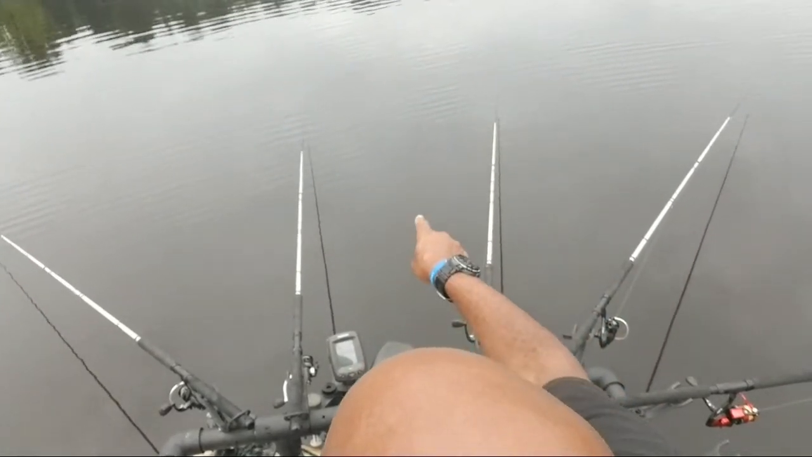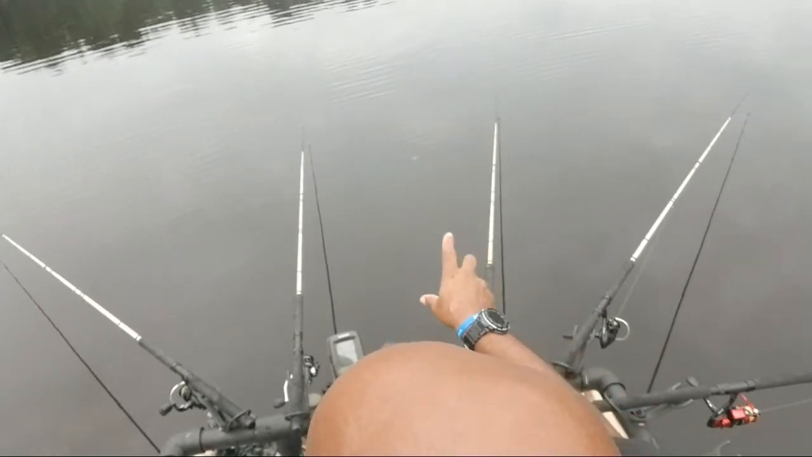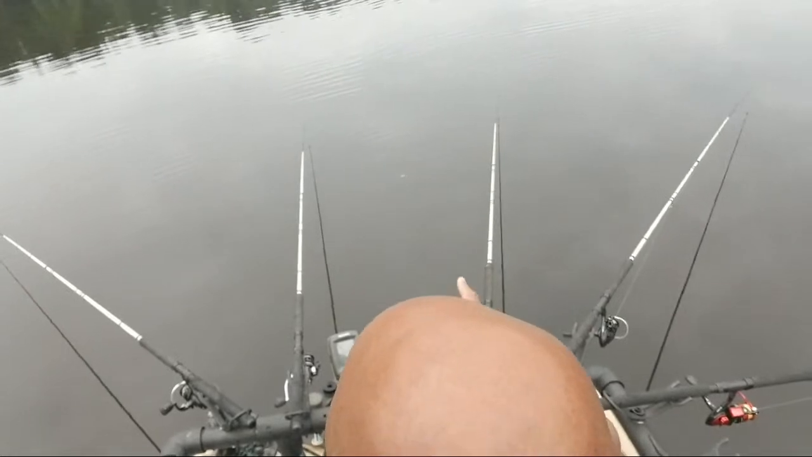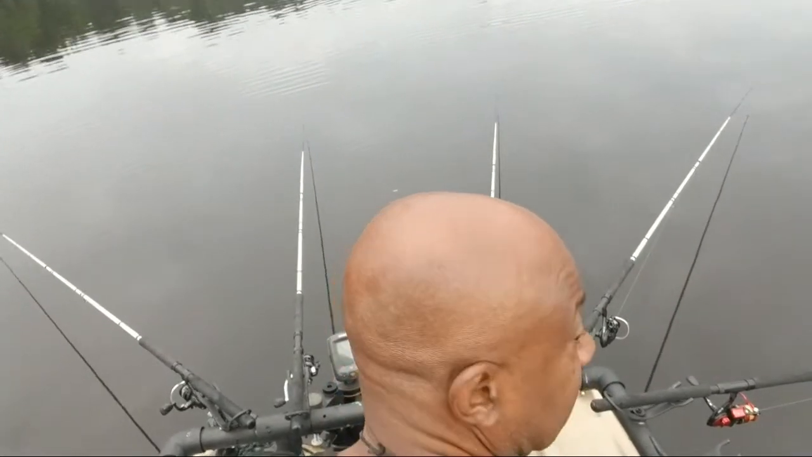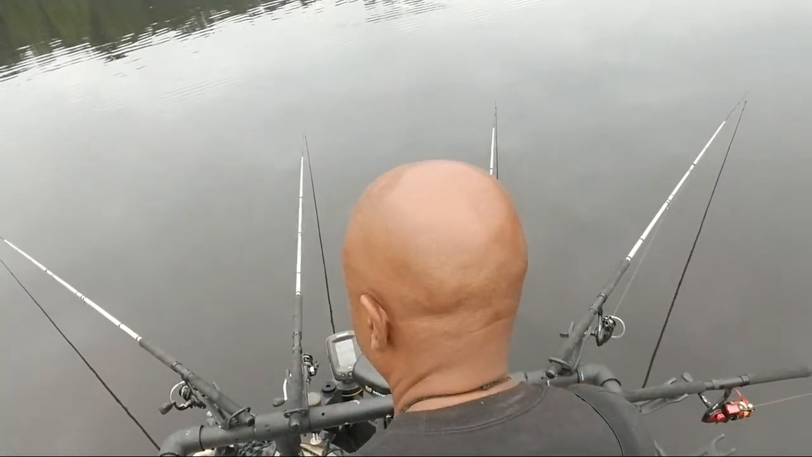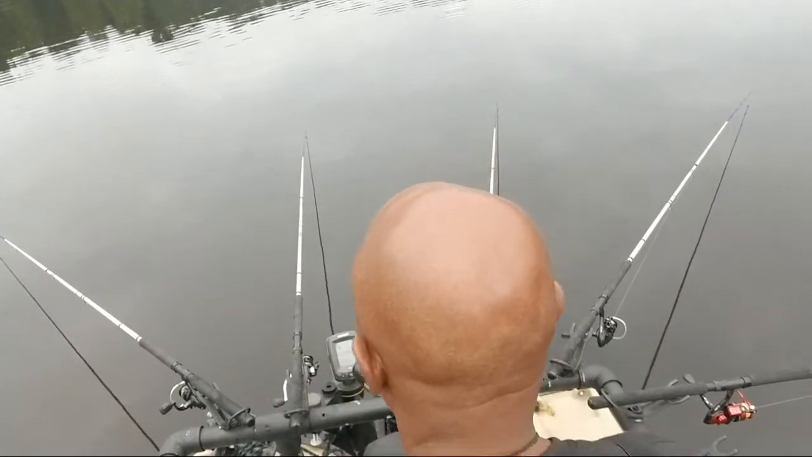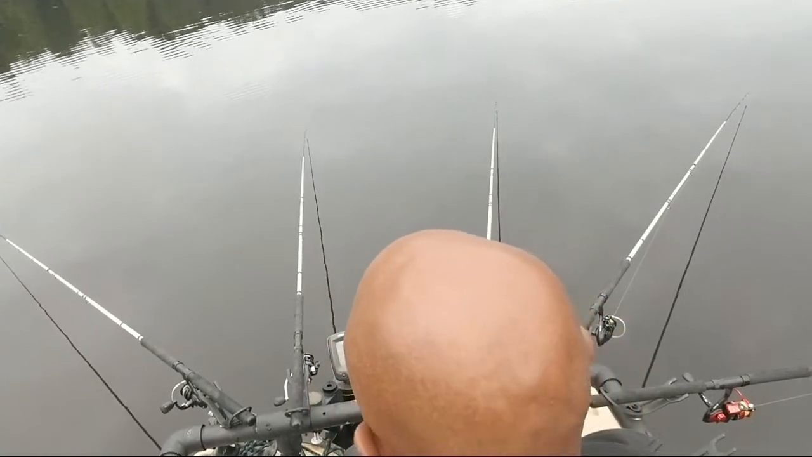Now, sometimes, again, my transducer is right close to the boat, but I'm running 10-foot poles. I may fool around and find that the poles find the fish before my electronics do. Let me see if I can figure out where they are. Let me get my bearings. And once I throw the marker down, I can turn my electronics off.